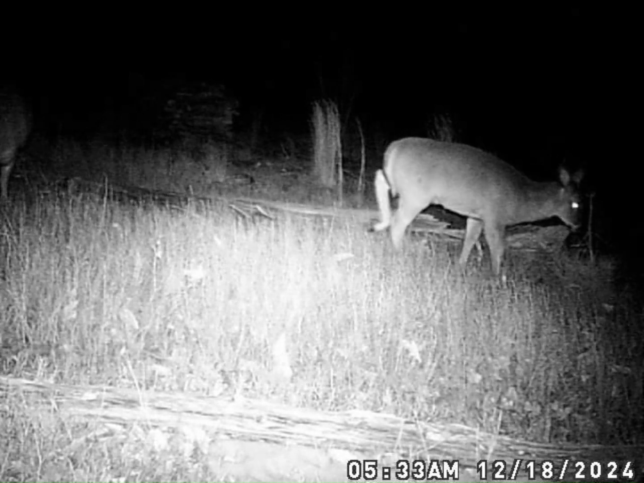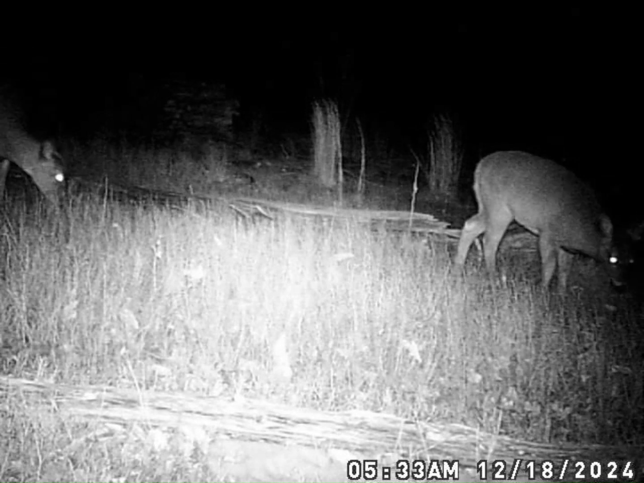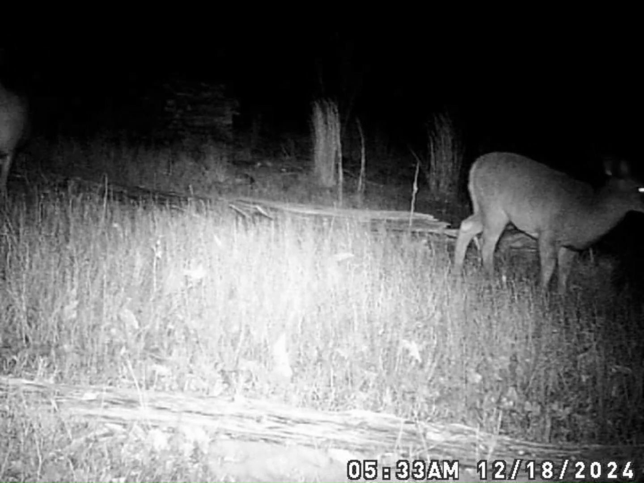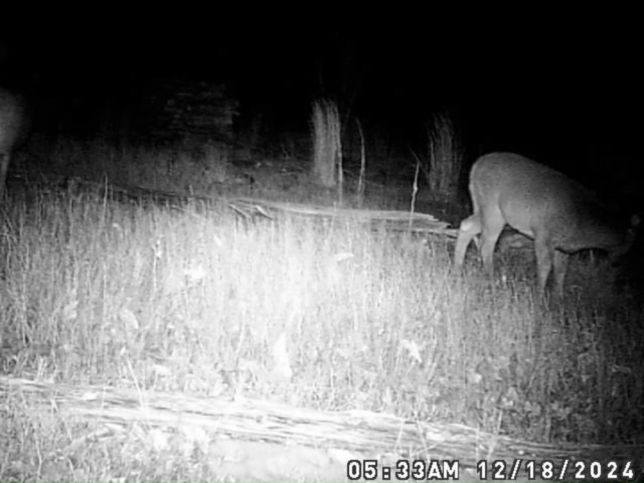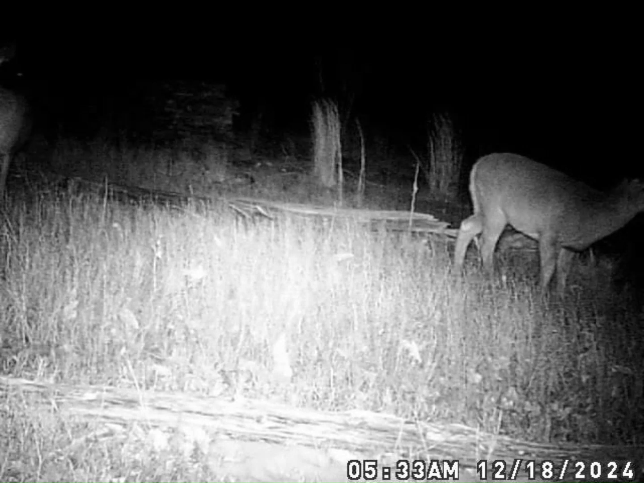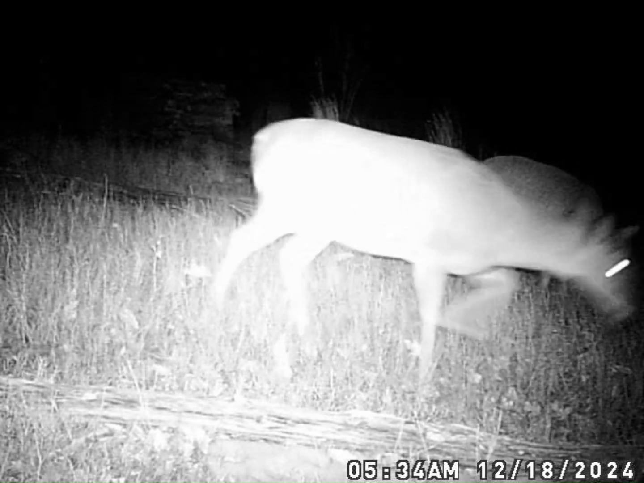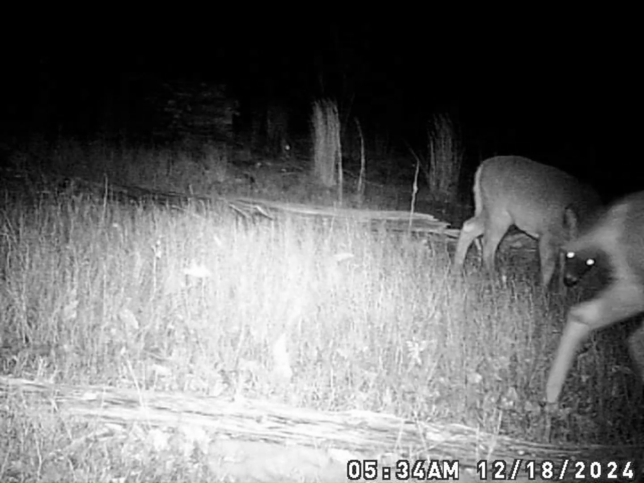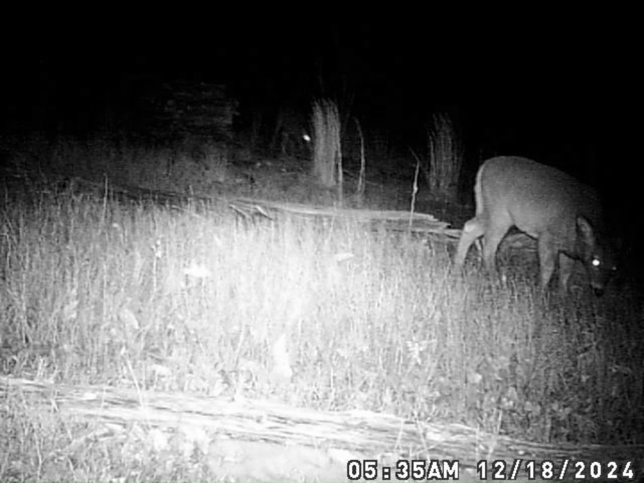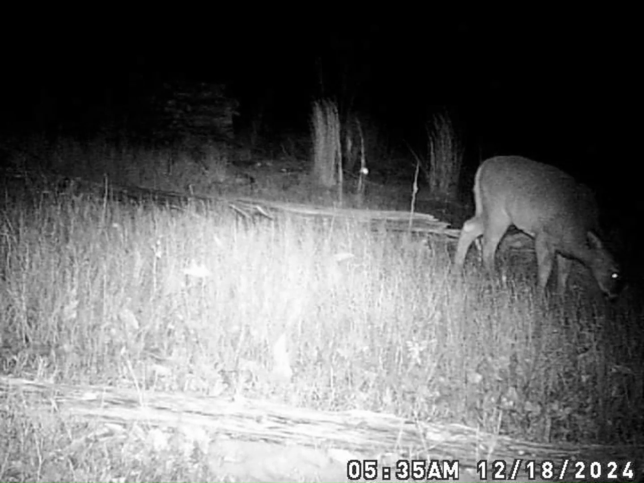And then we got some does feeding through again, or possibly some button bucks along with them, because I have noticed in some of these videos some of the smaller deer are button bucks. And some of them you can't get a good look at. I kind of think there may even be a buck or two in some of these videos that may have already lost their antlers at this point in the year, but can't get a good enough view of them to really say that for sure.